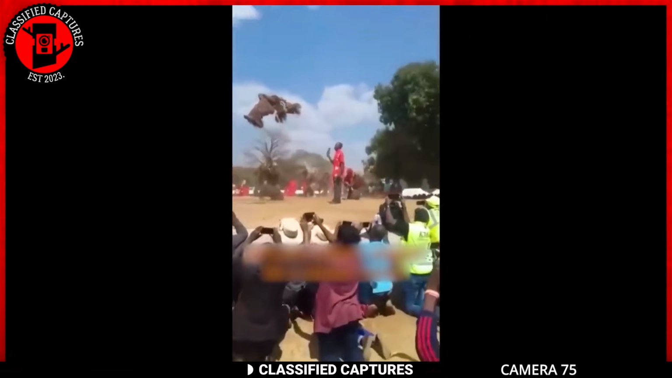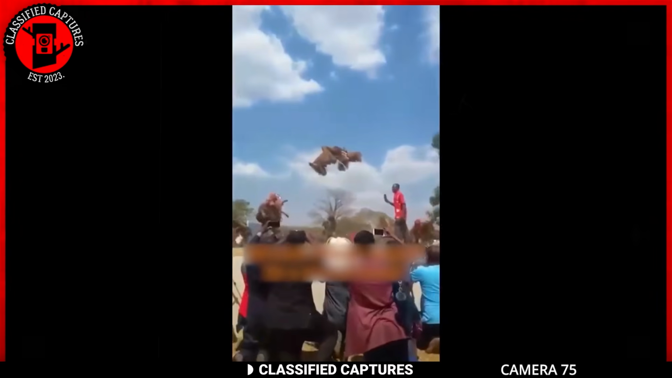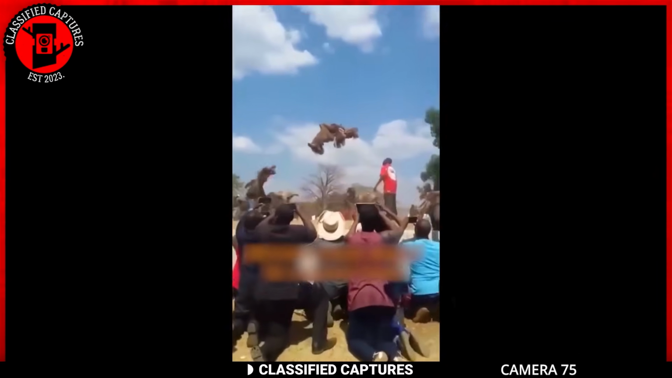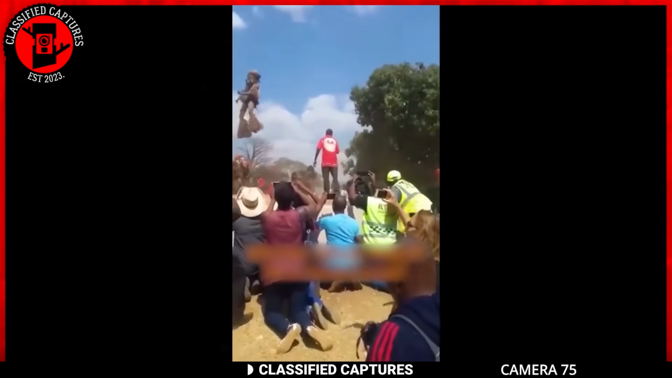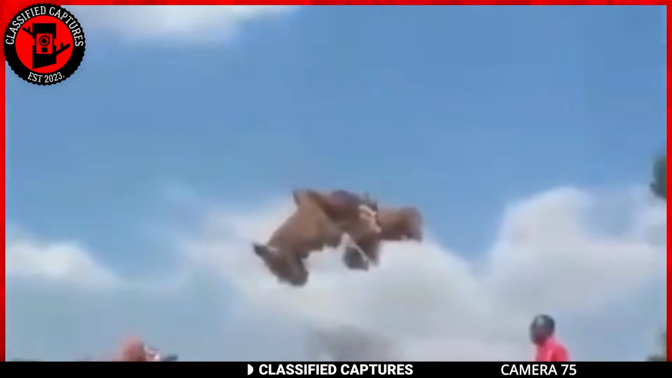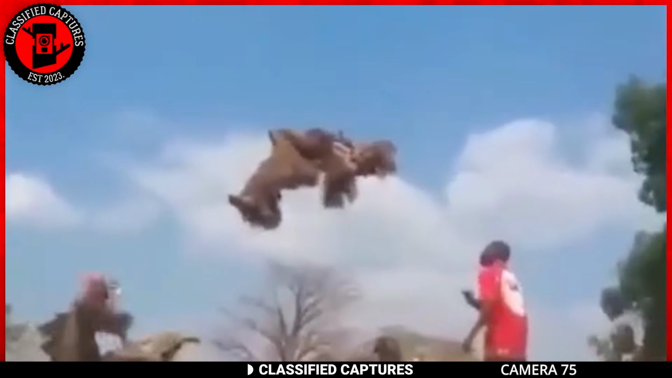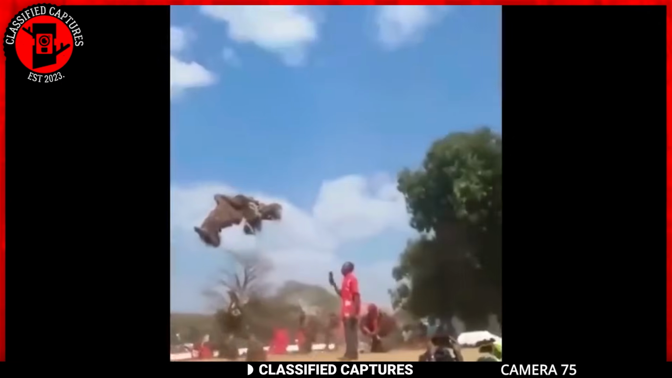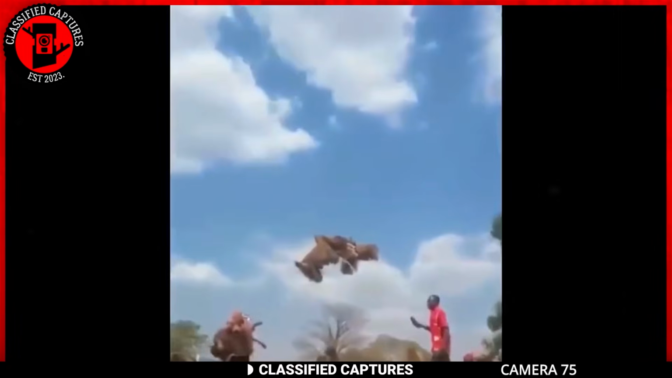Do you believe in voodoo? No? Well, how do you explain this? Yes, that's an inanimate object levitating solely on the charms of those men jumping and dancing around it. I don't know whether they're praising or worshipping, but whatever it is, it's definitely got some power to it.